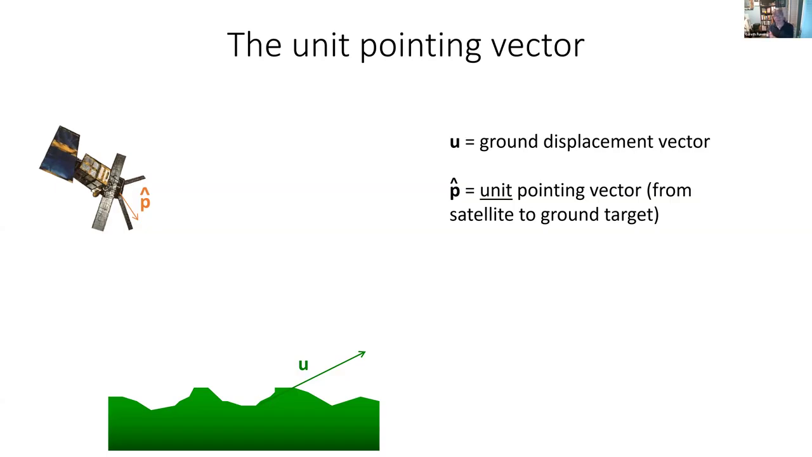So we usually just use the unit pointing vector as the description of this pointing attribute of the radar. And of course, the purpose of using a unit vector is pretty obvious.